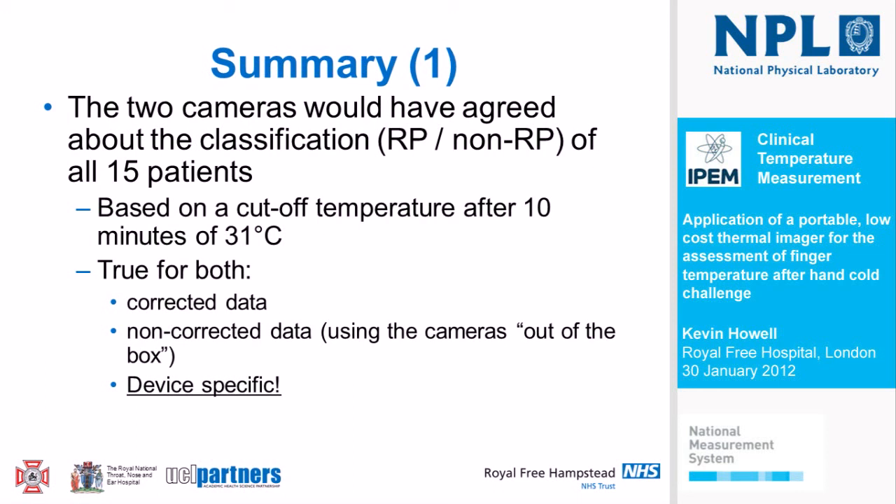And that was true for both the corrected data, using Rosie's calibration curves, but also even the non-corrected data, using the cameras out of the box and not considering calibration. That, of course, is device-specific. If you're using another pair of cameras, it may not be true you can use them out of the box. That's why you need quality assurance before you even start. But we were quite fortunate here that these cameras agreed acceptably well anyway for this kind of application.